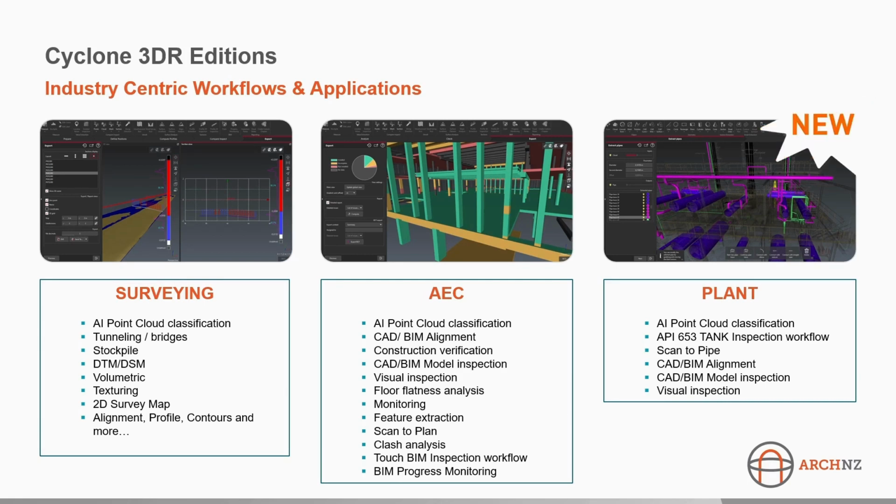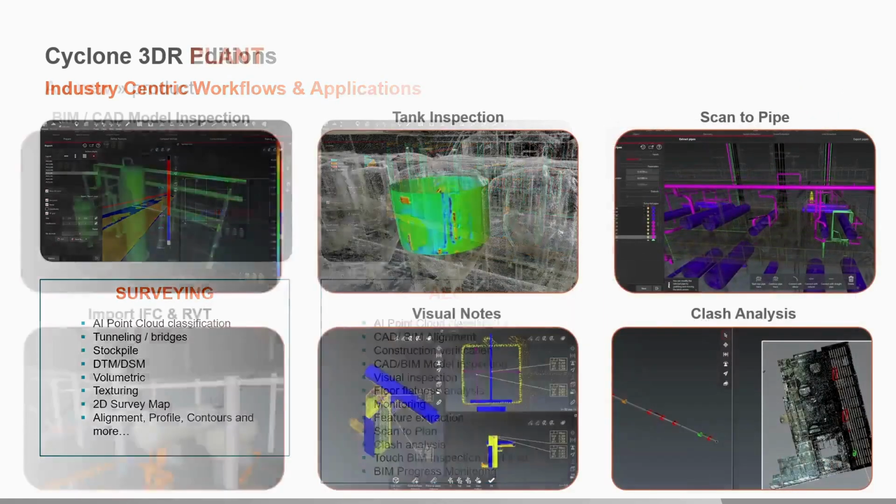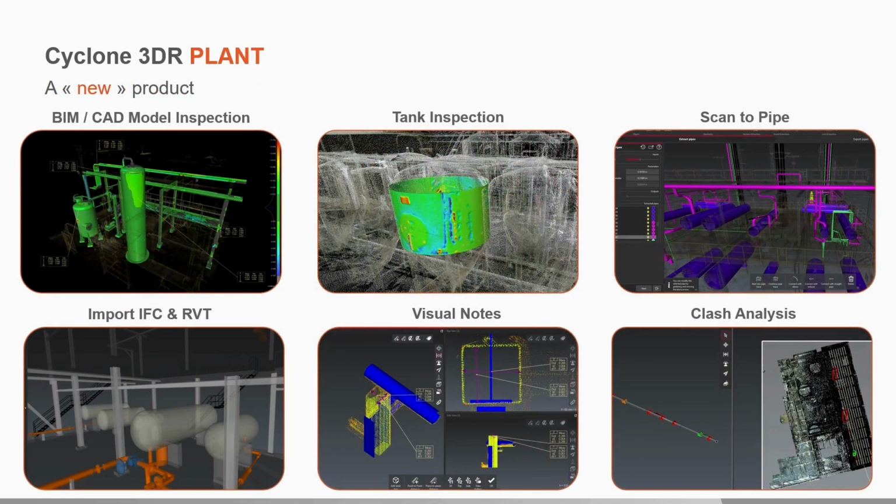And in the past, there's been a very specific module focused on the tank inspection workflow, and specifically the API standard related to that. And what is new with the 2024 release is a plant edition. So the plant edition incorporates the old tank inspection module and adds a whole bundle of workflows that are useful in the plant segment.